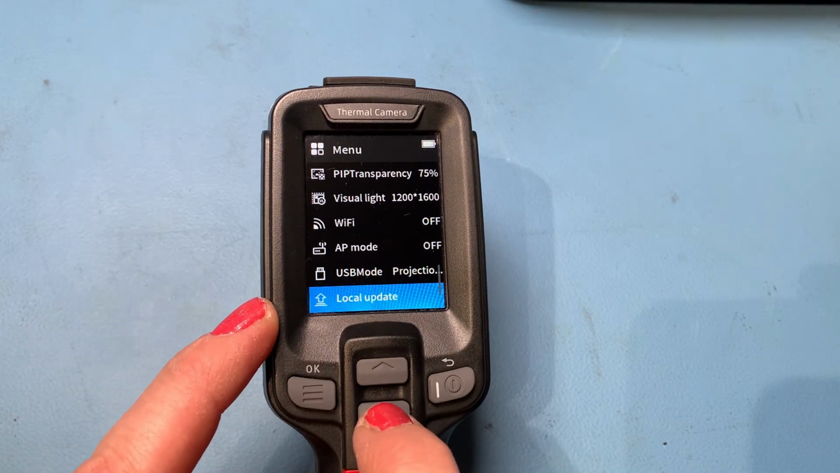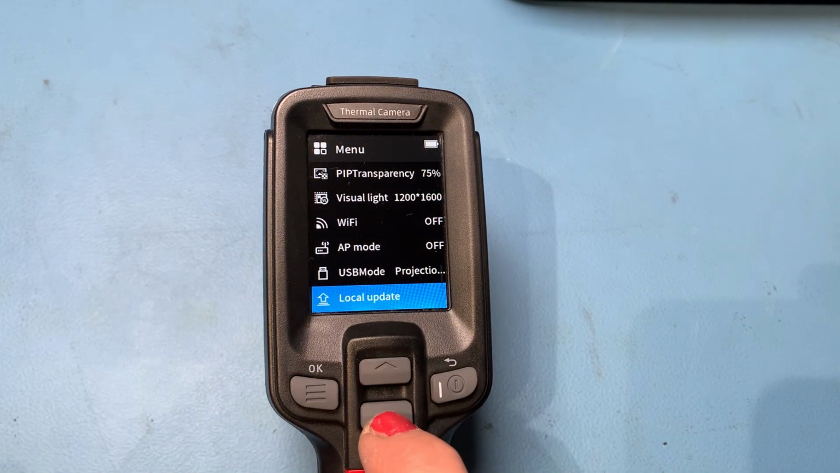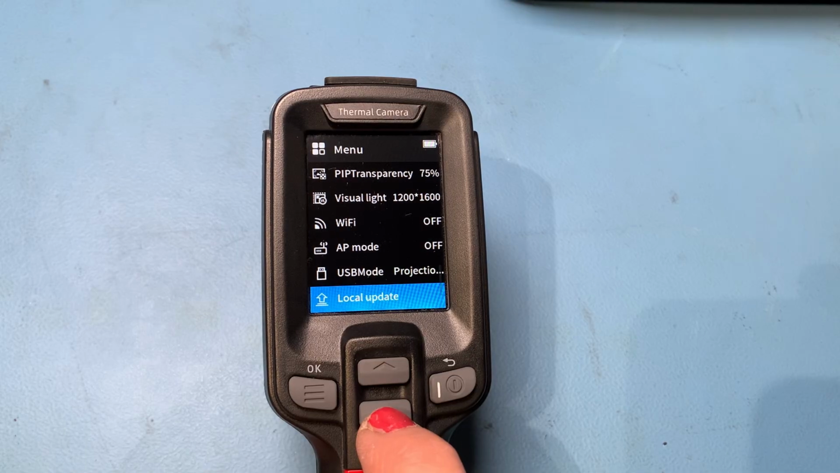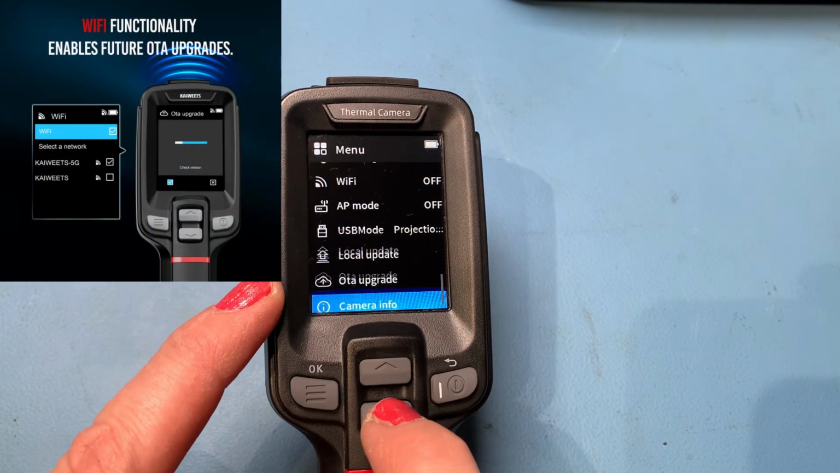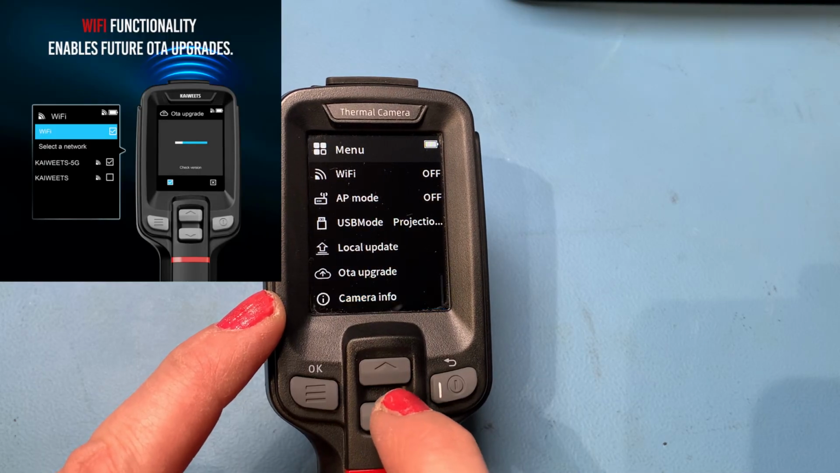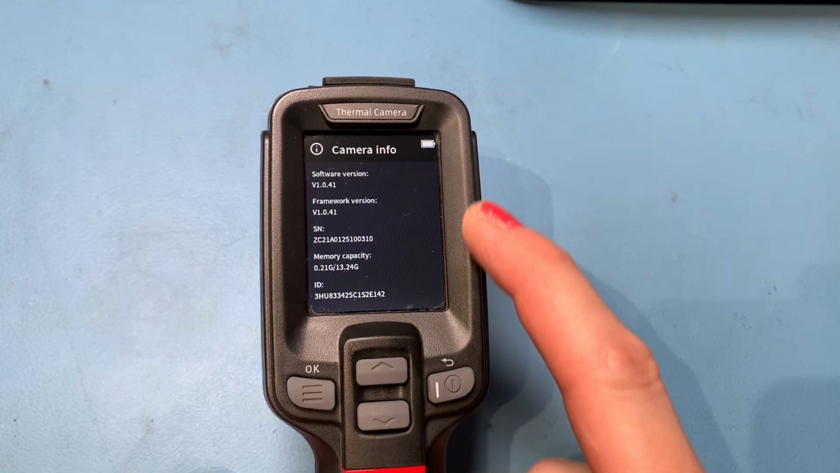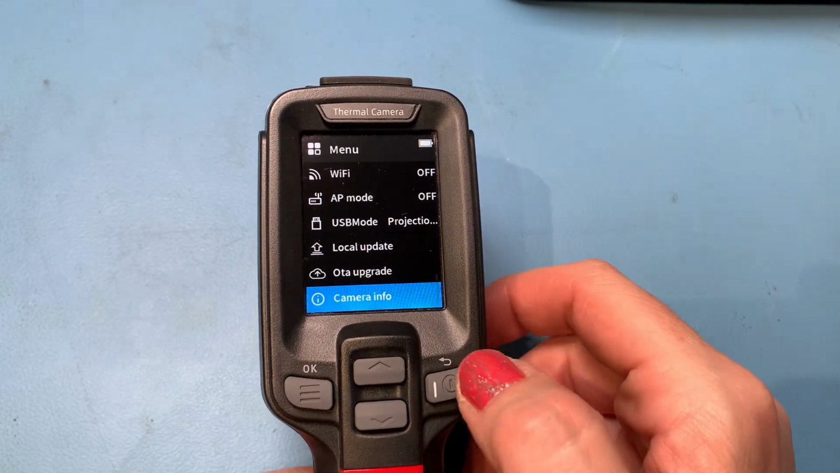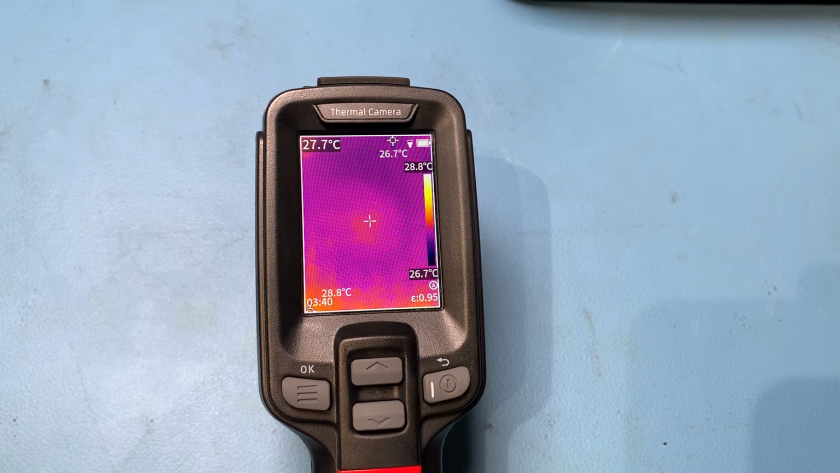And you've got your USB mode there, so when you hook it up to your PC, you can get your images and your videos off and you can analyze those in the software. You can do upgrades from here as well, wirelessly, and you've just got your camera info there, which tells you the software version and the firmware version. There's an awful lot going on in the menu. There's a lot of information in there. I reckon let's get a few things out we can have a look at with this.